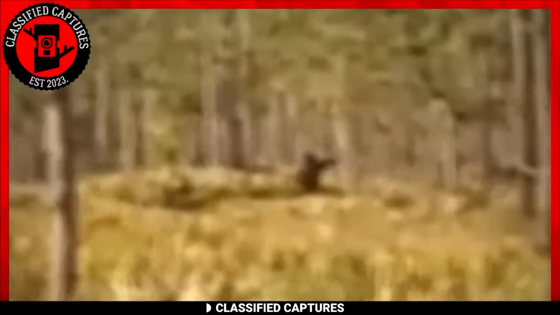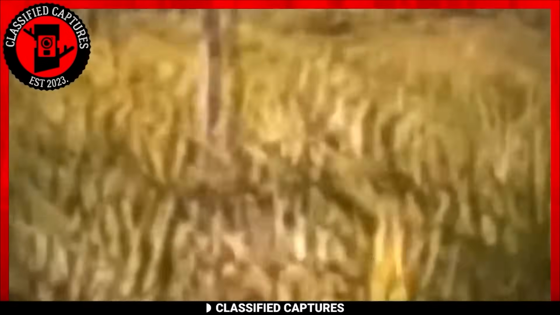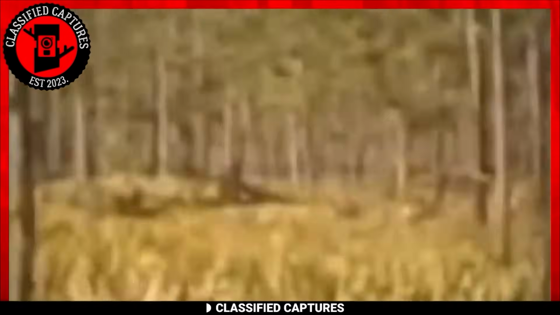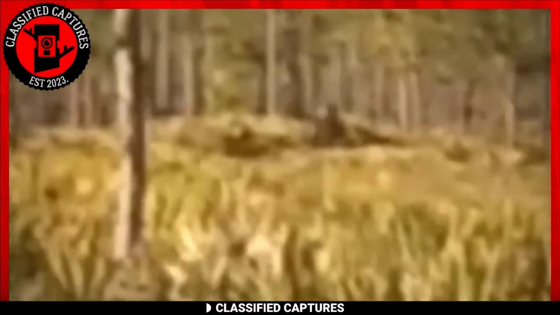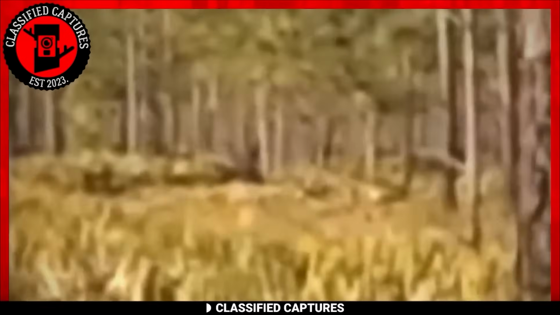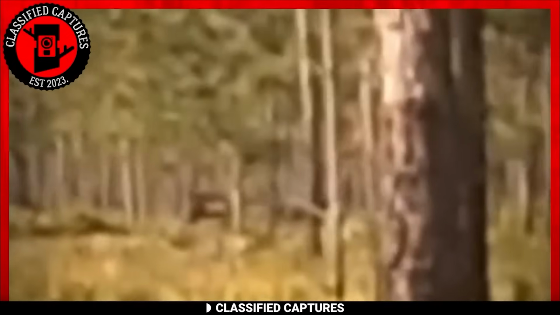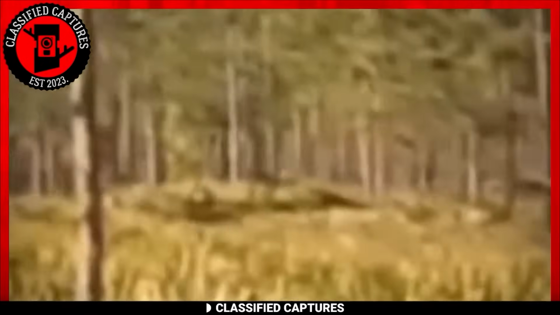It wields the tree as if it's a mere twig, making it highly unlikely that this is merely a person in an elaborate costume. While the footage may lack crystal clarity due to the camera's extreme zoom, the sheer size and distance of the figure make it one of the most compelling Bigfoot sightings to date. Could this be the irrefutable evidence we've been waiting for?